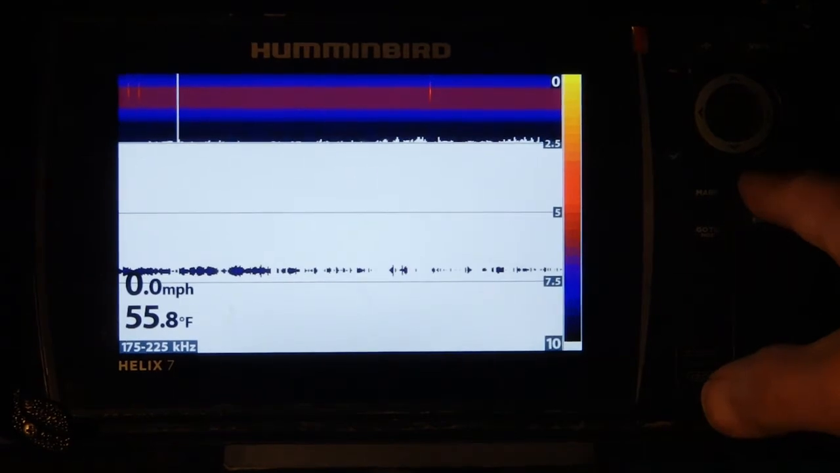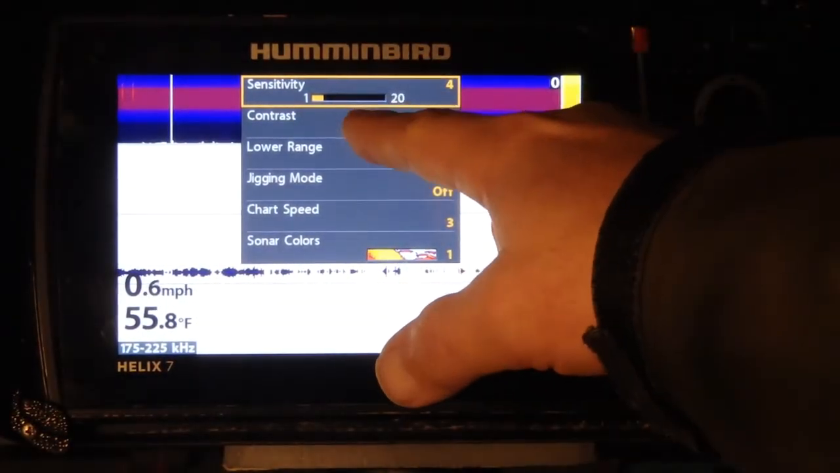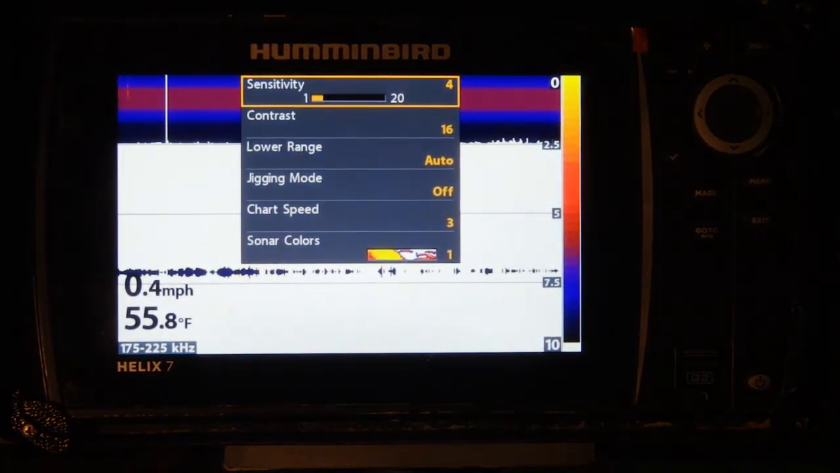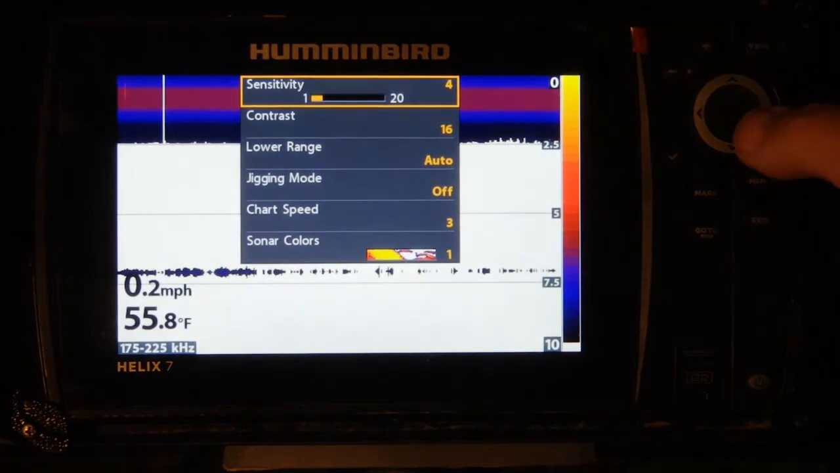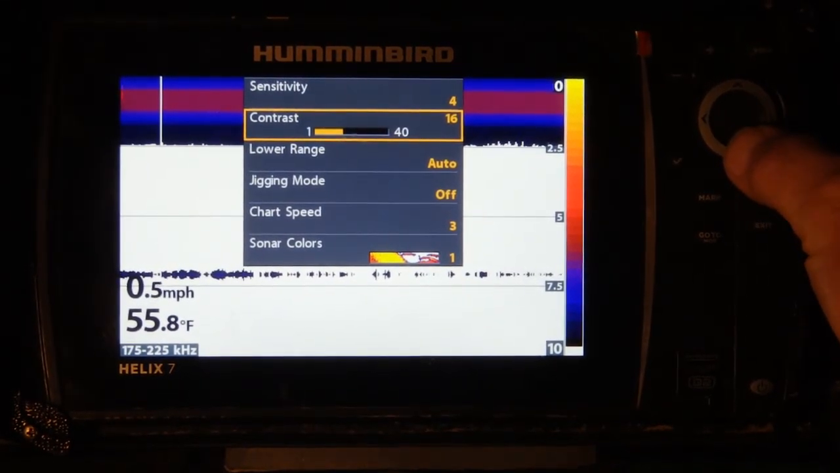Now your 2D, that's going to change a lot. My sensitivity has changed way down, and that's because we're moving slower in a kayak, so I like to crank that down. This is a speed-related thing for me. This helps keep a clear image. My contrast is set down a little bit as well.